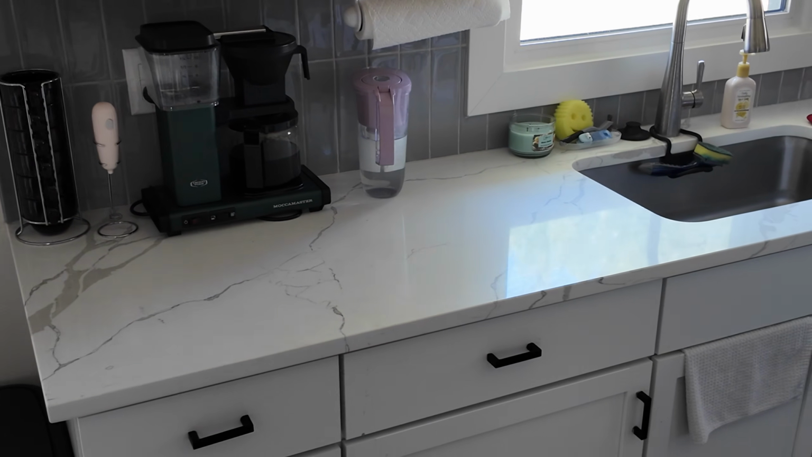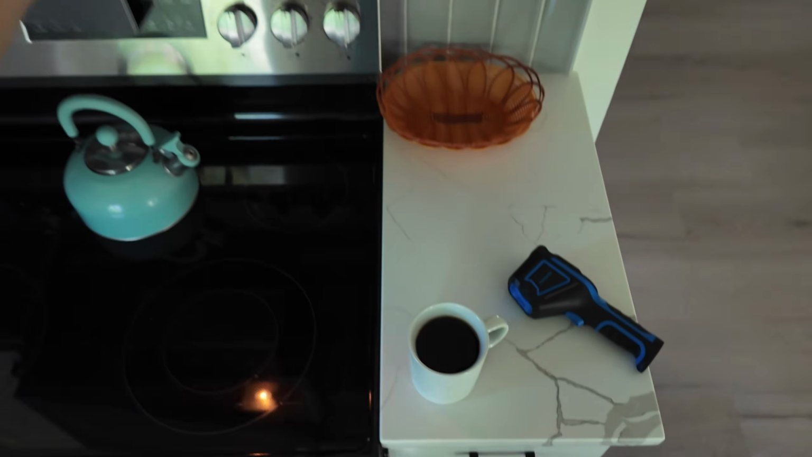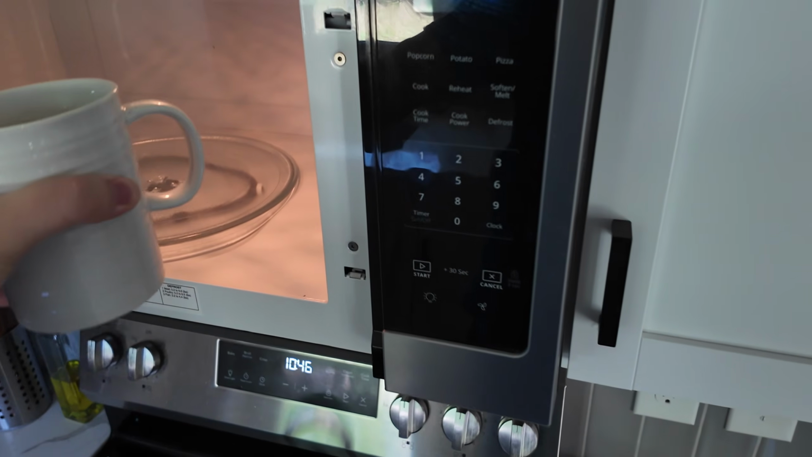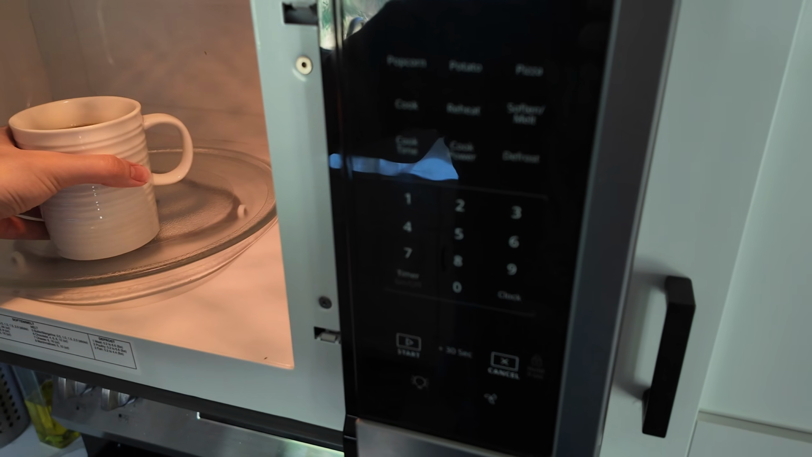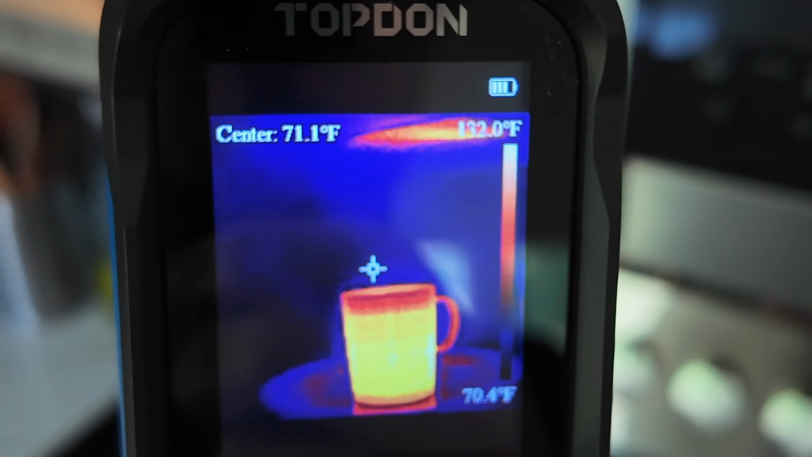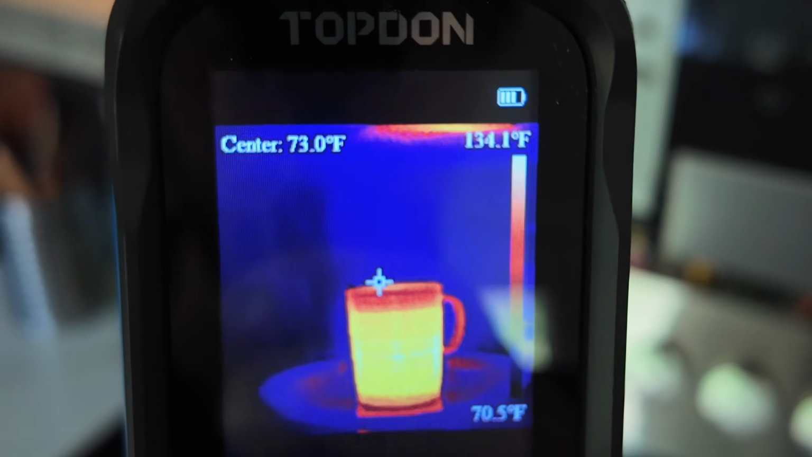Coffee looks really cool in this too. Let me pour myself a mug real quick. The burner's been off for a while, so I'm gonna microwave it real quick just to make it a bit warmer so we can look at it under the cool thermal camera. Okay, right there you can see how hot this coffee is. It's around 132 degrees on that mug, it looks like.